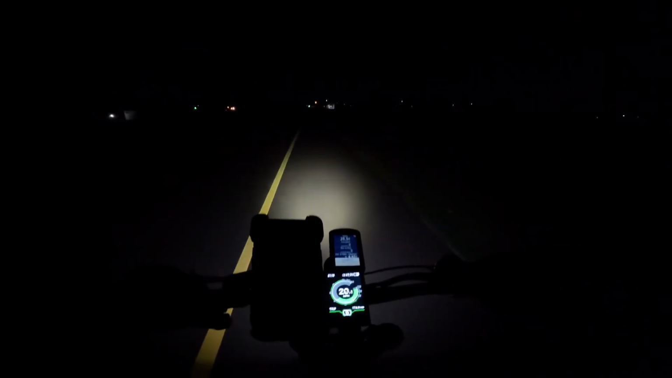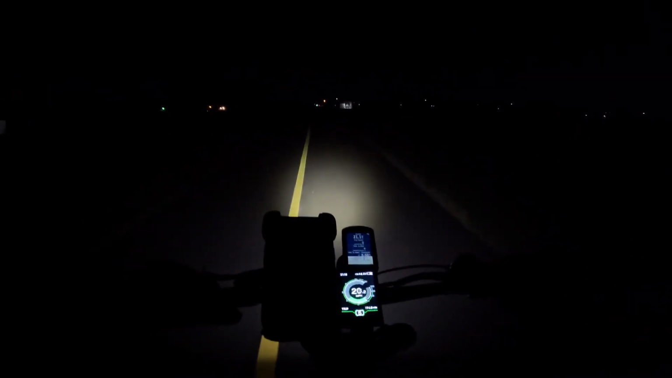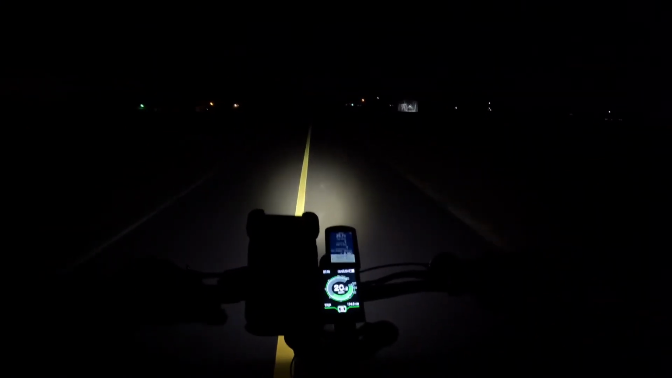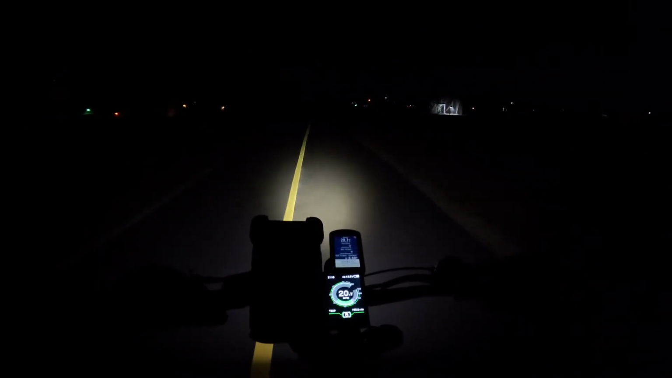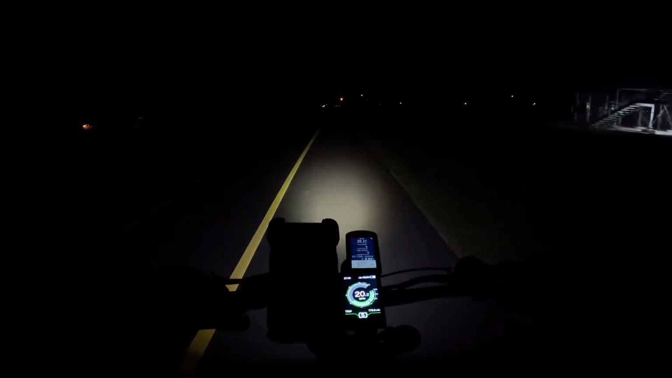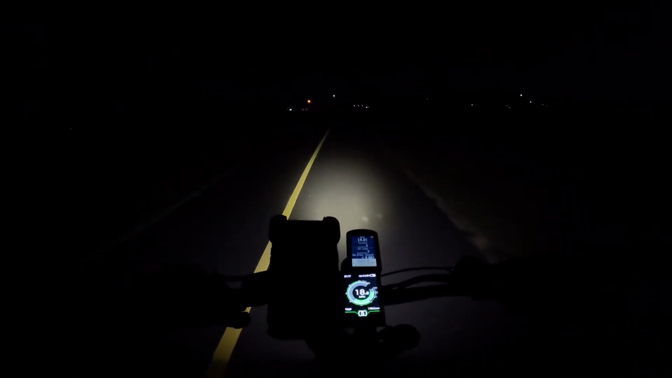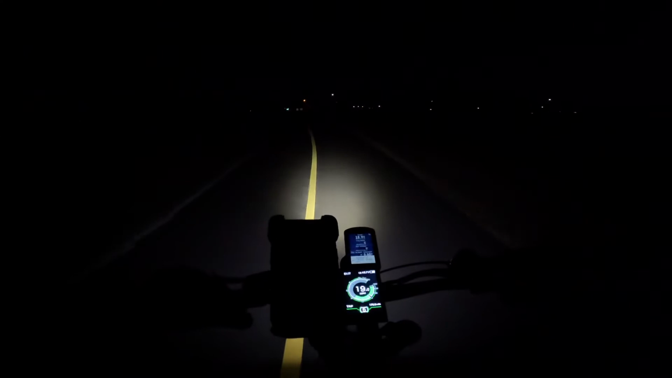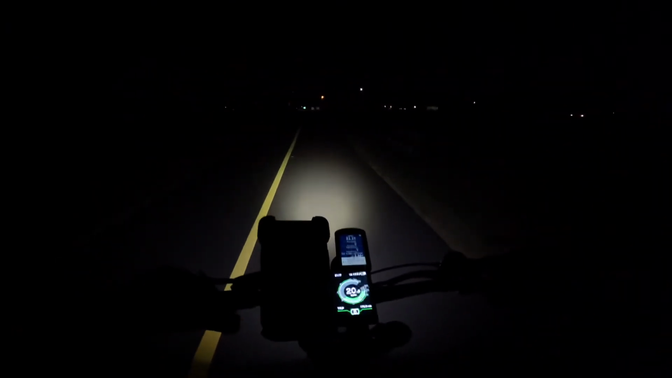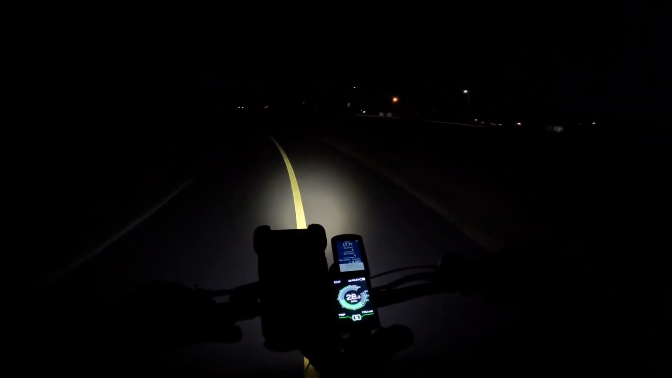Oh great, my headlight battery I guess is getting low, so I'm gonna have to charge the Garmin stuff when I get home. It's already giving me the low battery warning. That's the thing about these Garmin lights, because it's such high lumens, it draws the battery power. If you have it on high setting, you get about an hour and a half. If you have it on the medium or low setting, then you can get about a good four to six hours out of it. And, you know, I've been using this bike a lot, so I'm not surprised that the battery's actually dead, you know what I mean?